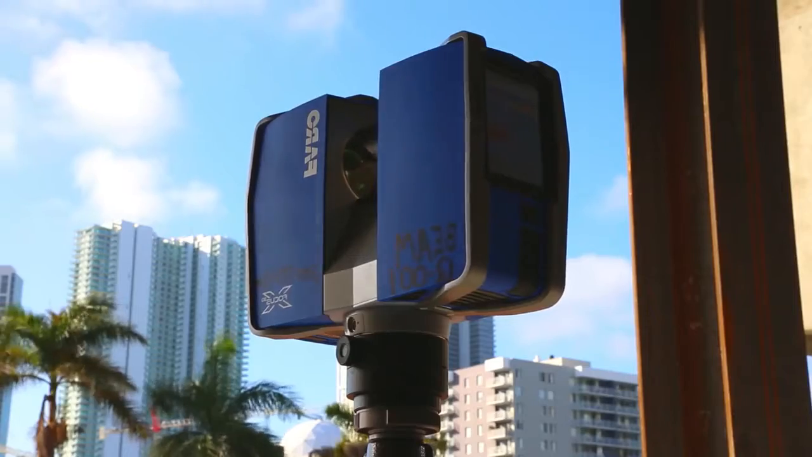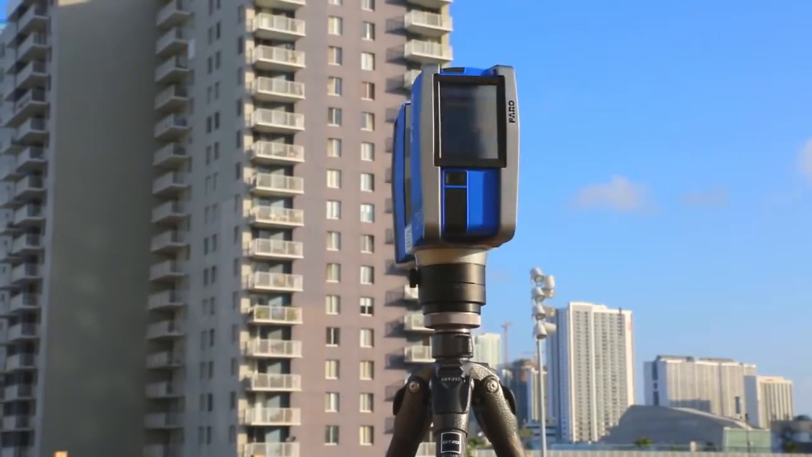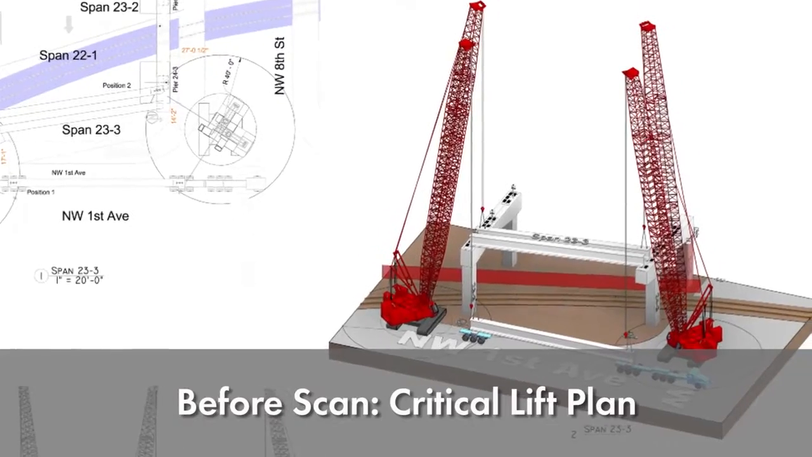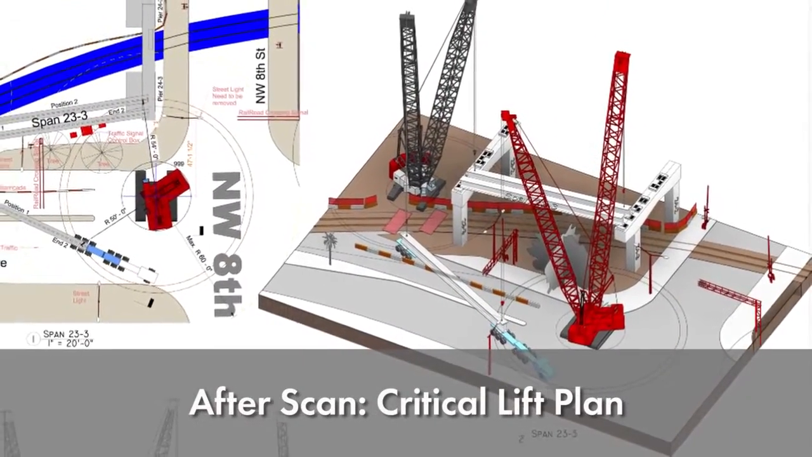We thought, let's use the scanner and then get the whole area around and bring it to the model. Once we did that, then we realized that we're talking a whole different scenario here. There is a lot of obstruction. The crane that we picked earlier was not valid because the plan changed completely.